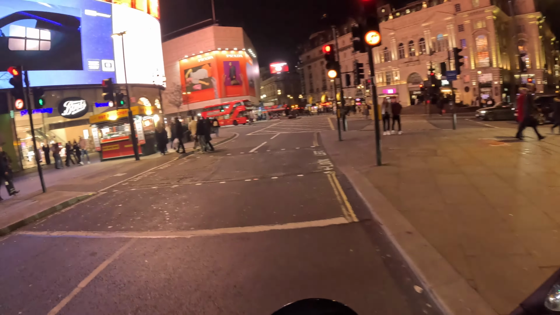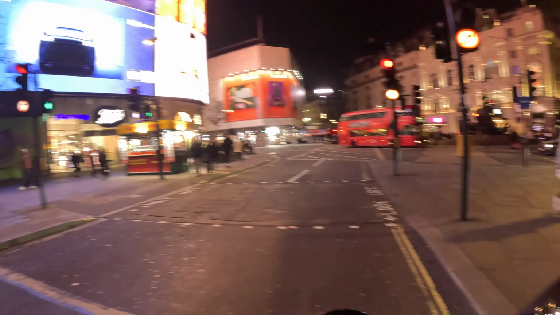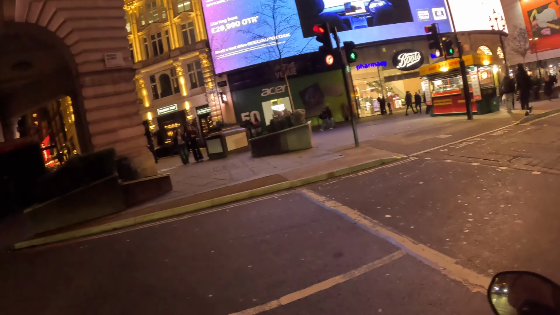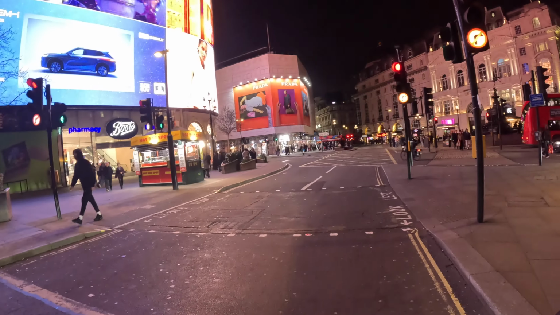Yeah, it seems pretty quiet around here at the moment for a Thursday. Maybe the theatres haven't kicked out yet, but normally this area is rammed, Piccadilly Circus.